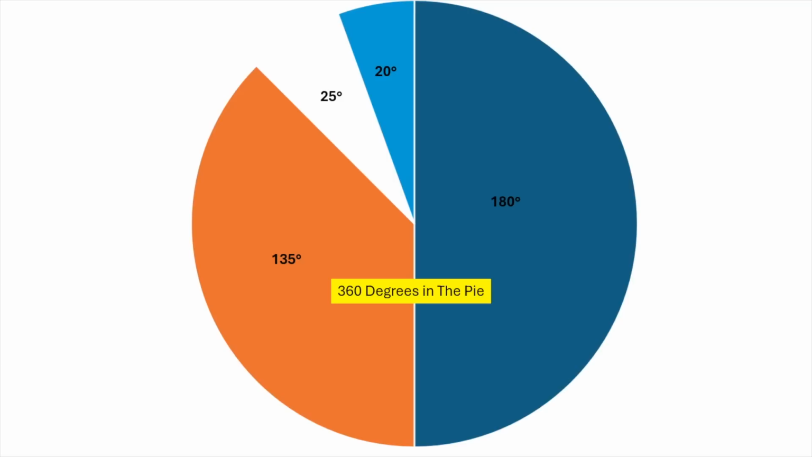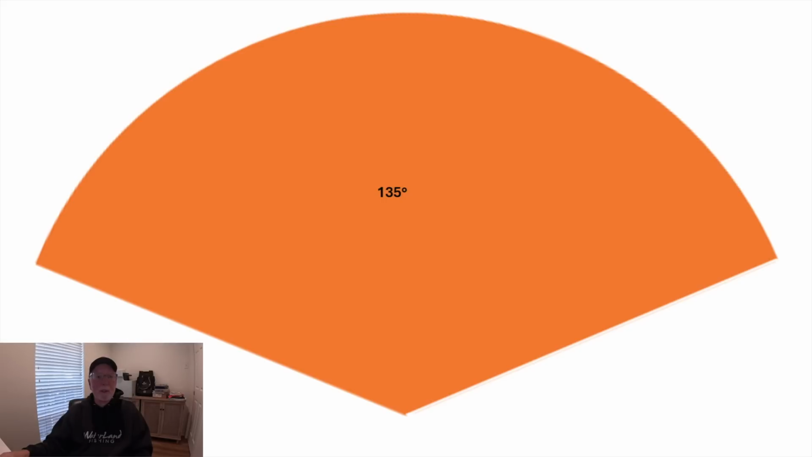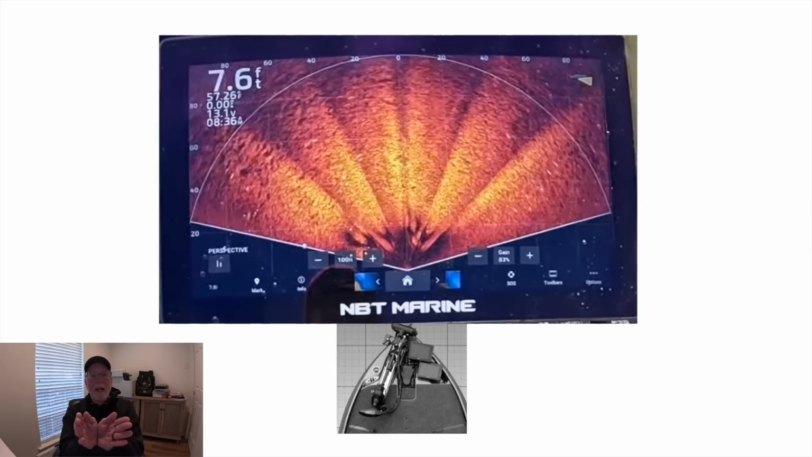But again, back to that other one. So if the first cone was the 20 degrees, now that orange one's the 135. Well, that is the other angle, so the cone on a LVS 34 is 20 degrees by 135 degrees. And if that shape looks familiar to you, guess what? That is what you see when you flip that transducer on its side, and now you're shooting a 135 degree cone in perspective view, right?